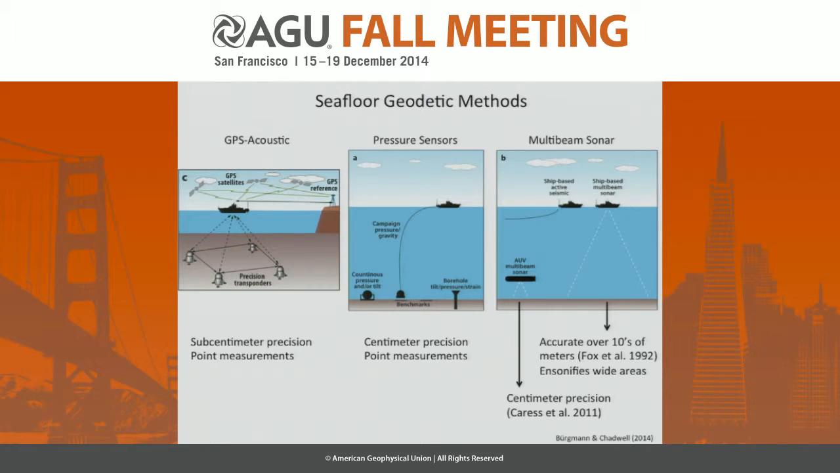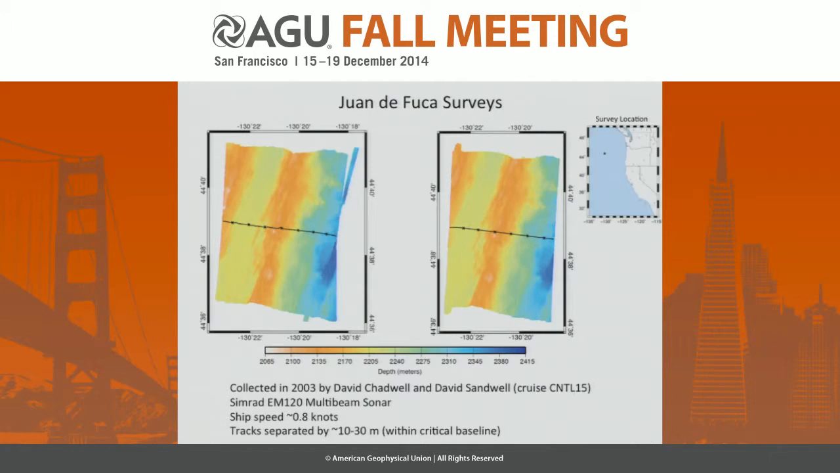And we are going to attempt to do so by analyzing multibeam tracks that have been taken at slower than normal ship speeds. So for this study, we shall be comparing two pairs of ship tracks.